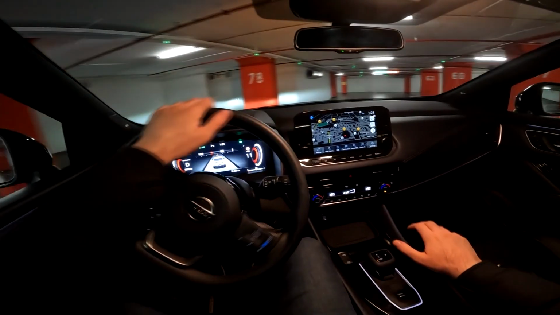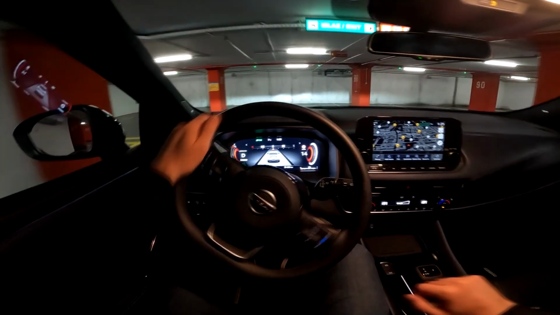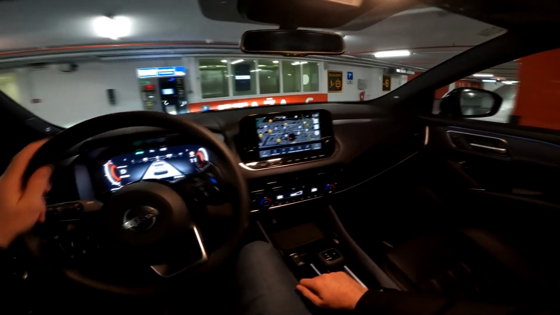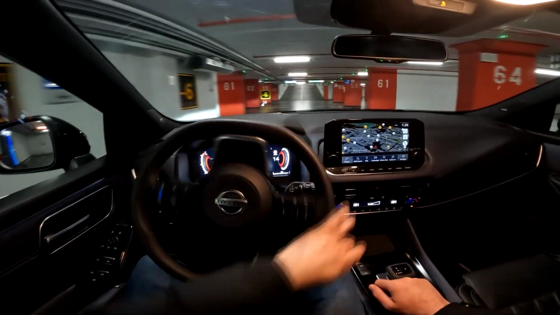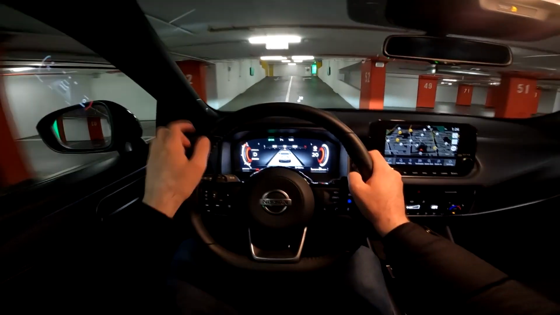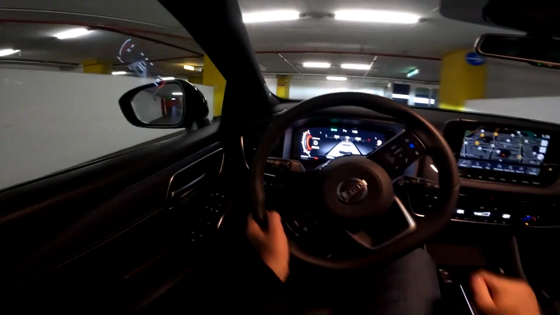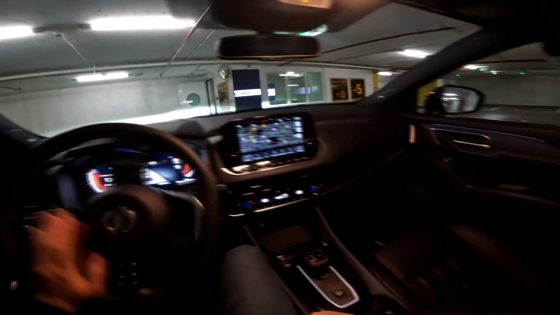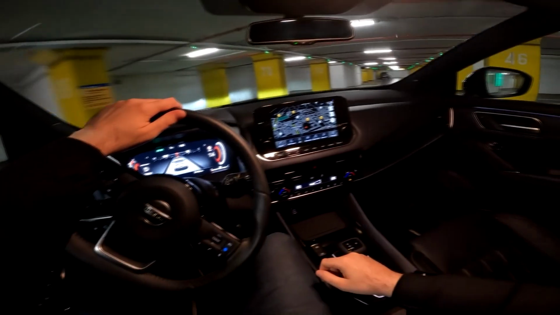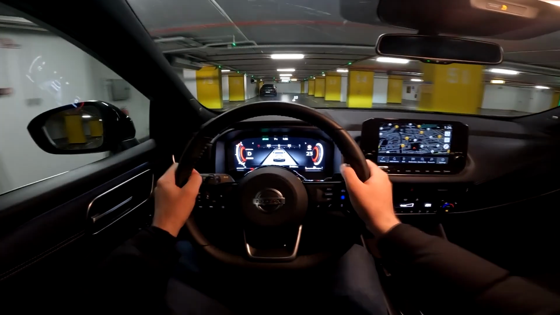So as you can see, we have the all new layout of the interior on this new generation. In front of me there is a 12.3-inch digital cockpit, and here in the middle we have the 9-inch touchscreen. The base trim would get you the 8-inch screen here and the analog cluster, but I would recommend you to upgrade to a digital one because it's very cool. I will show you the different views that are available, and yeah, well, a lot of options here on this rather lovely digital cockpit. So let's talk about the specs of the model in our video.